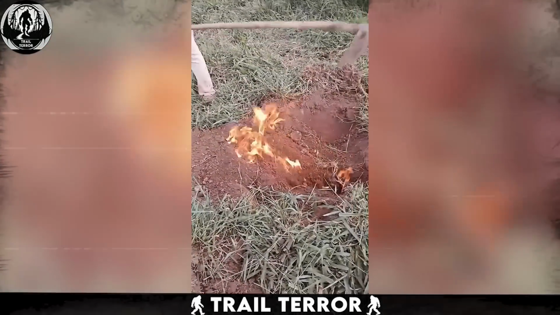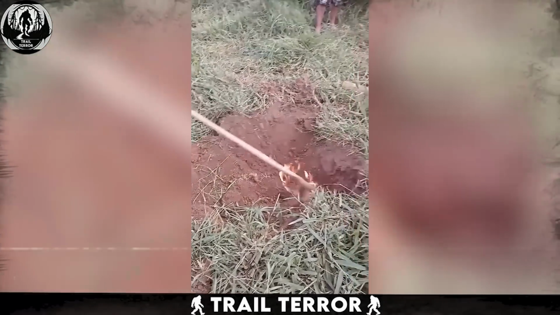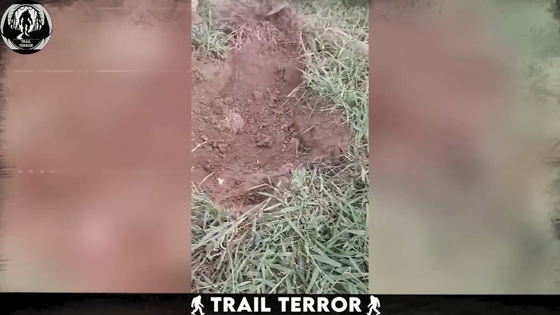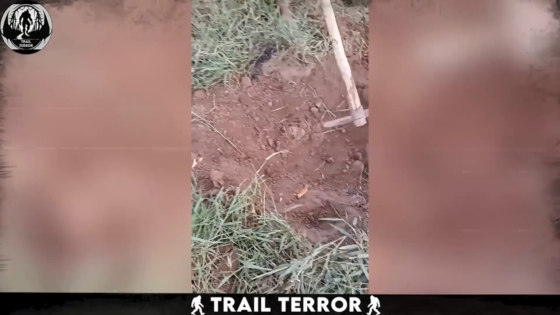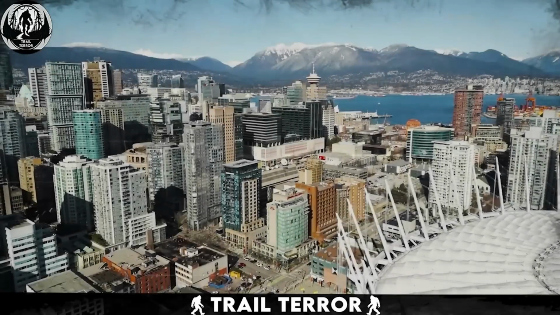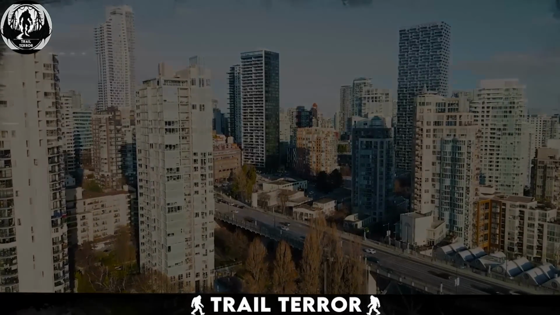It's possible they struck a gas pocket underground, or maybe a damaged pipeline was releasing flammable gas, creating this never-ending flame. Either way, these men were in serious danger and should have called the authorities immediately instead of risking their lives for a viral video. If you're living in Vancouver, Canada, and haven't heard about the mysterious skylights, this video might just terrify you.